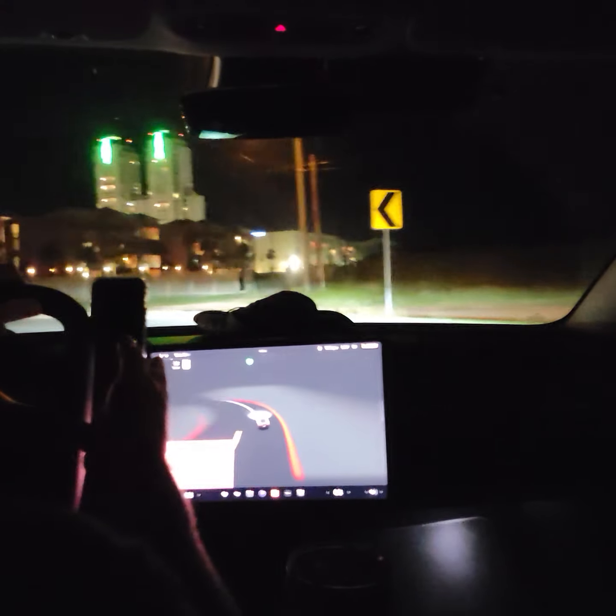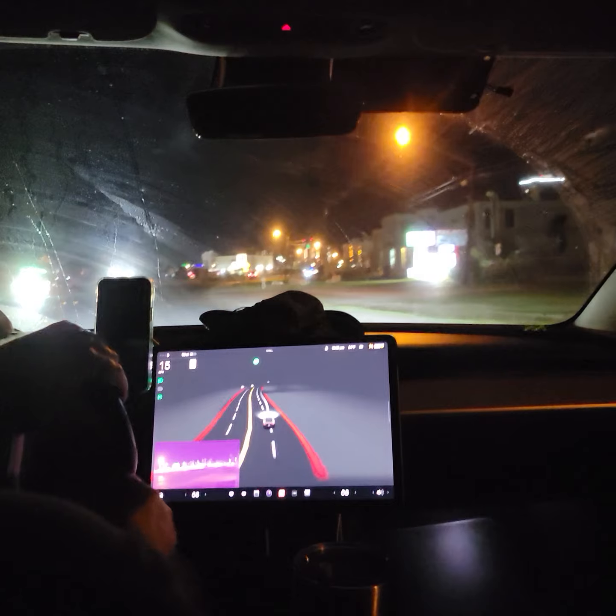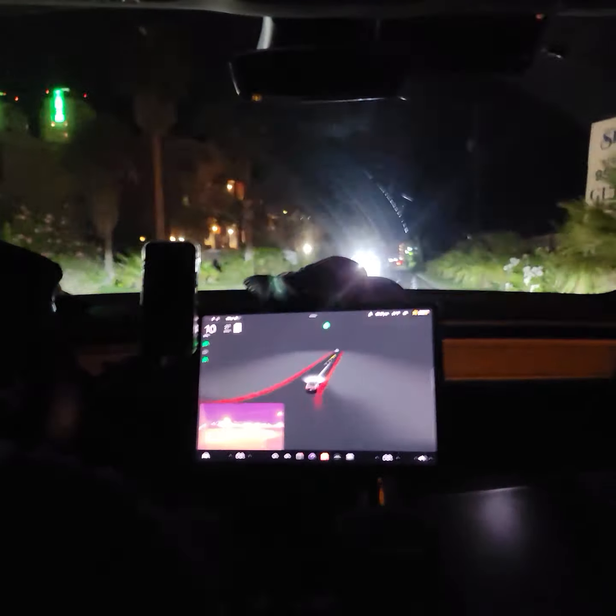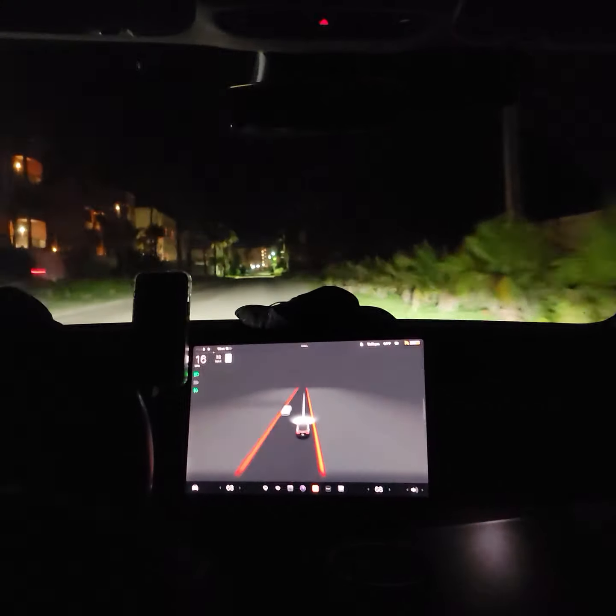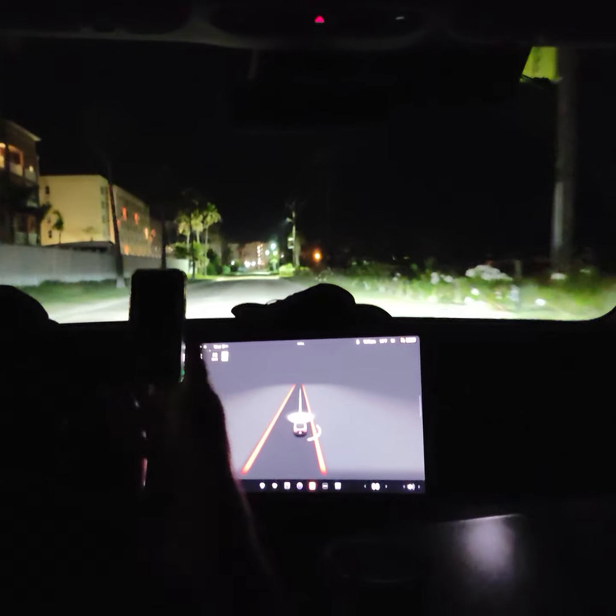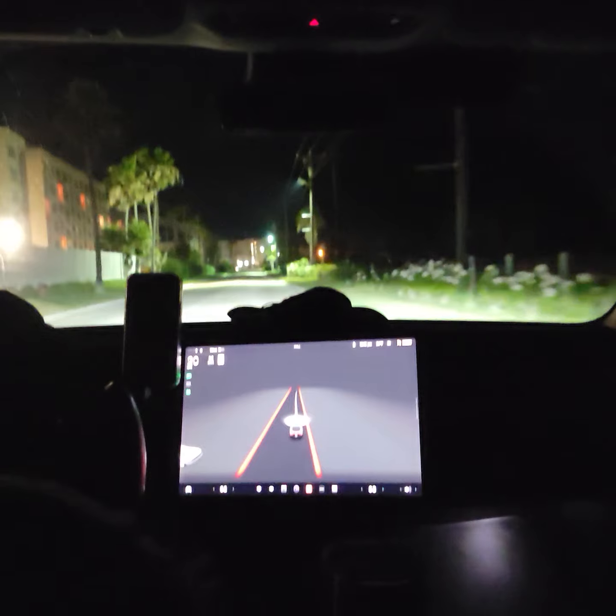But before I came back, it actually made this turn. After it made this turn, it actually got into the driveway to the hotel, where before, in the other version, it could not figure this out and just drove right past it. So that has been a big improvement. Although it wants to do 35 or 30 here on this road, I don't think it should do more than 25. There's no speed limit signs here.